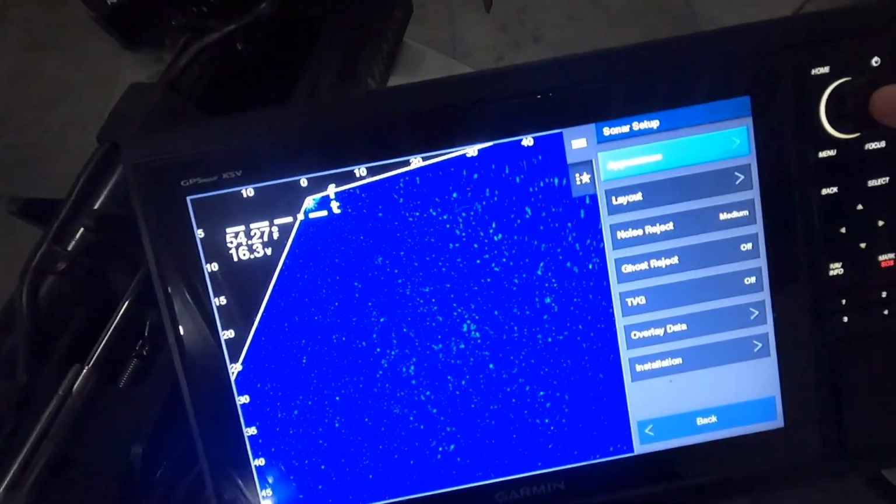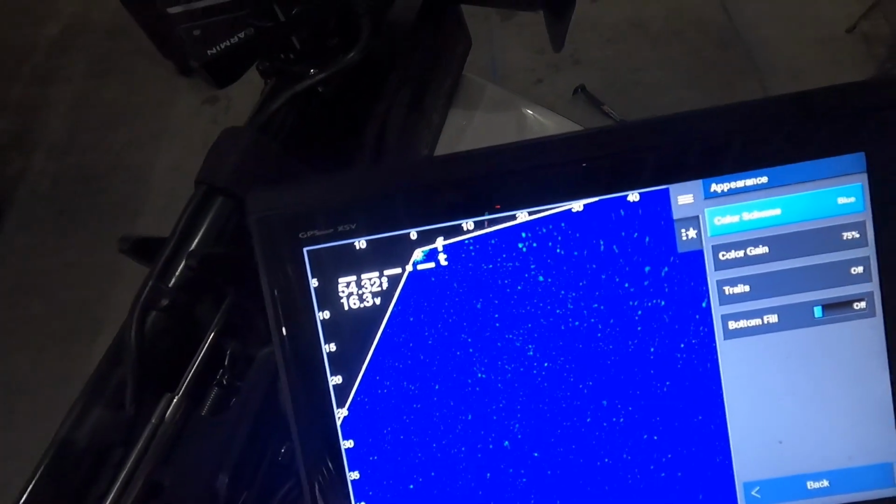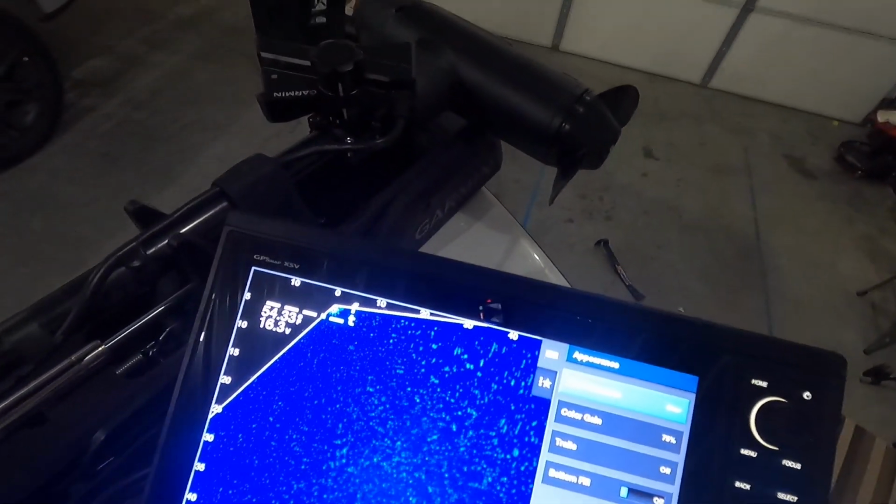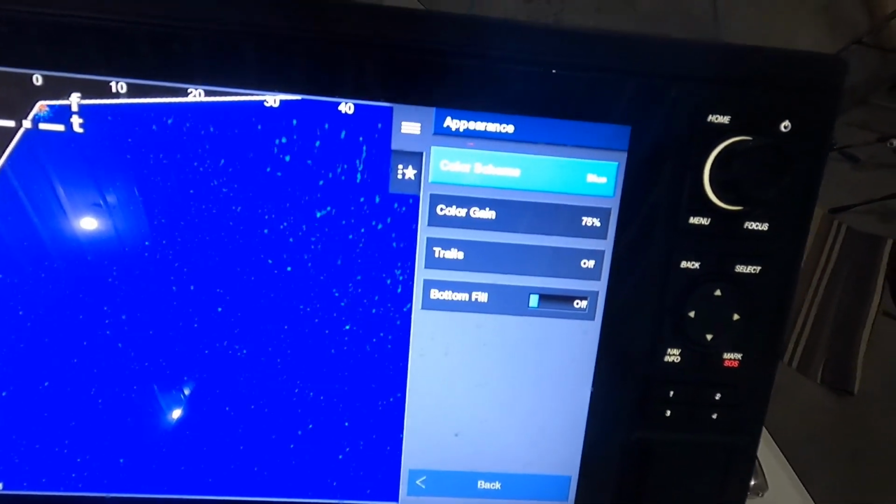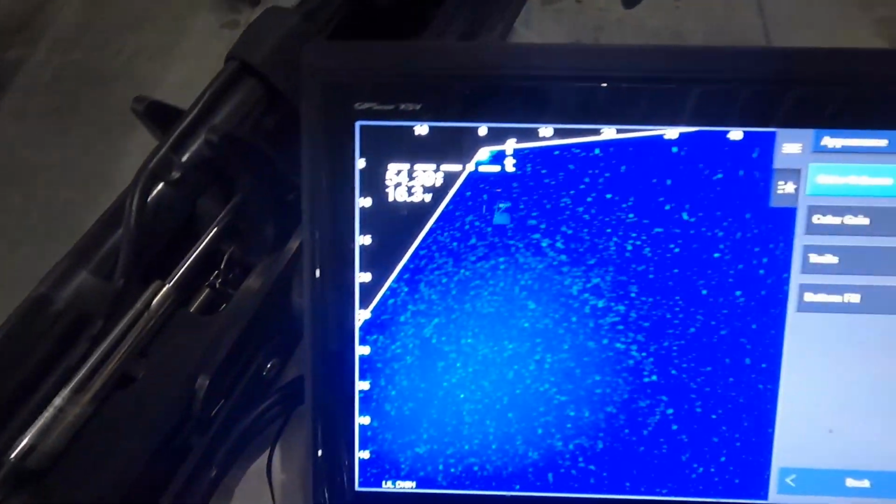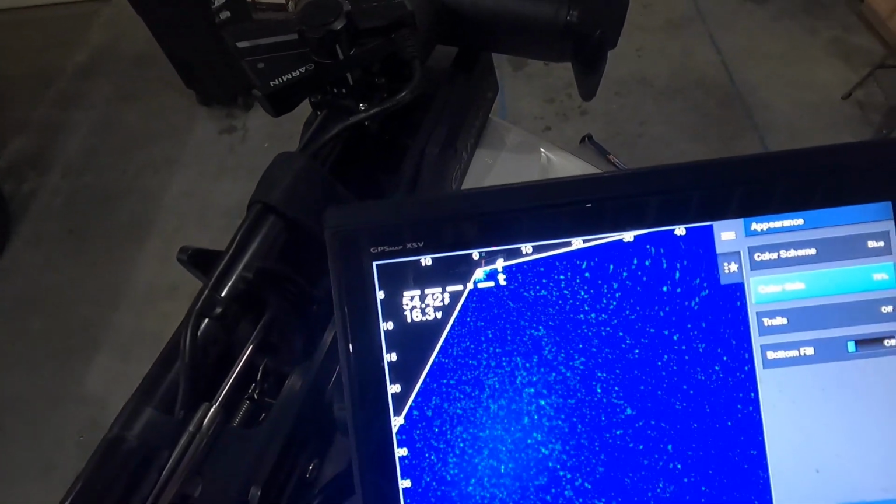As we go to sonar setup, appearance, this color scheme is blue. Whenever it picks up stuff like a fish, it's red, kind of orangish, and it's really easy to see, especially on the glary days.